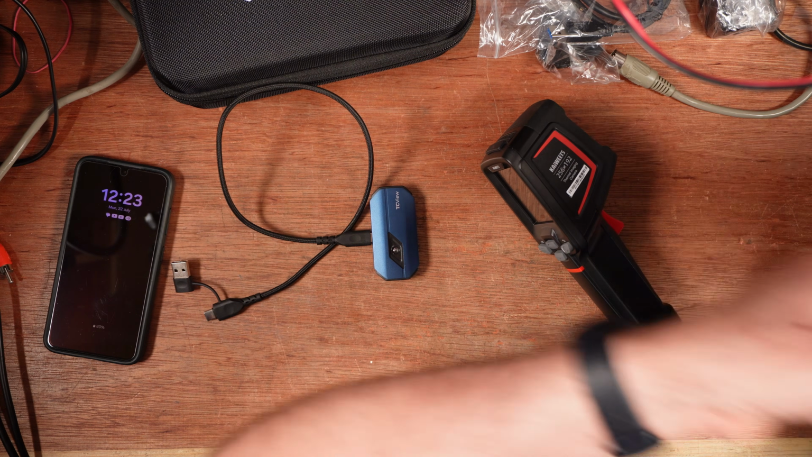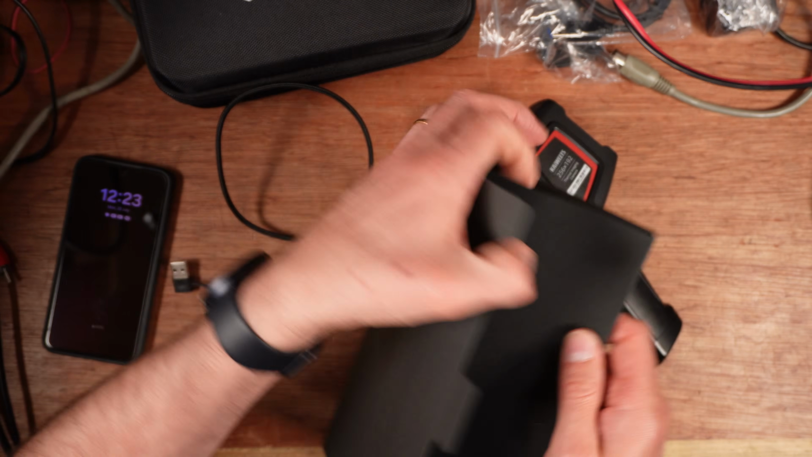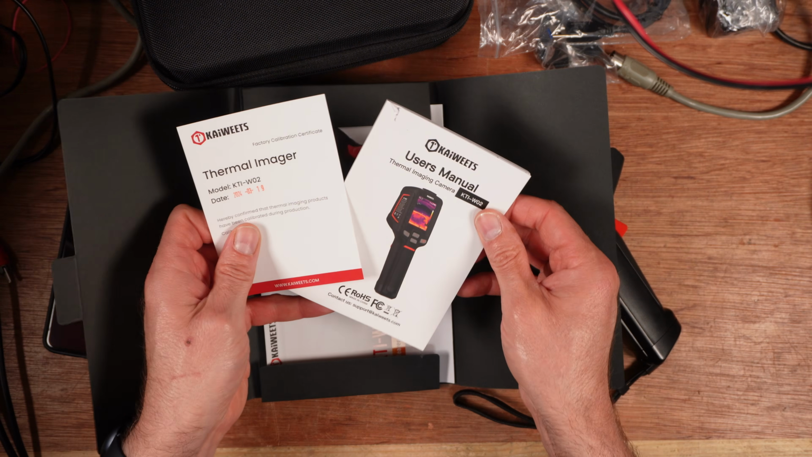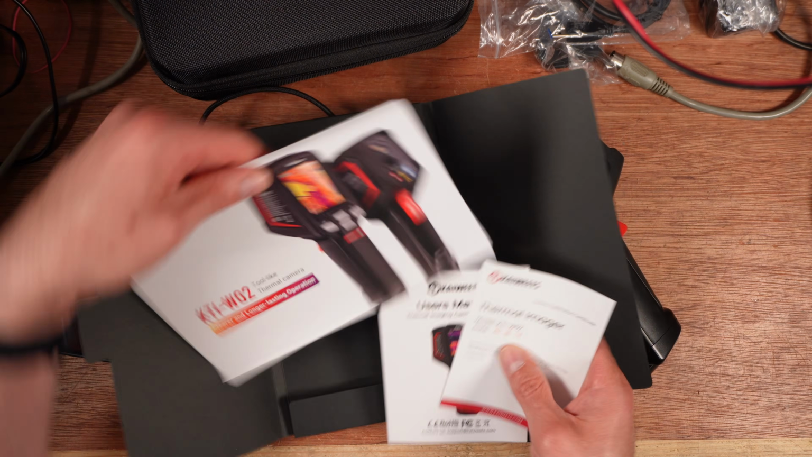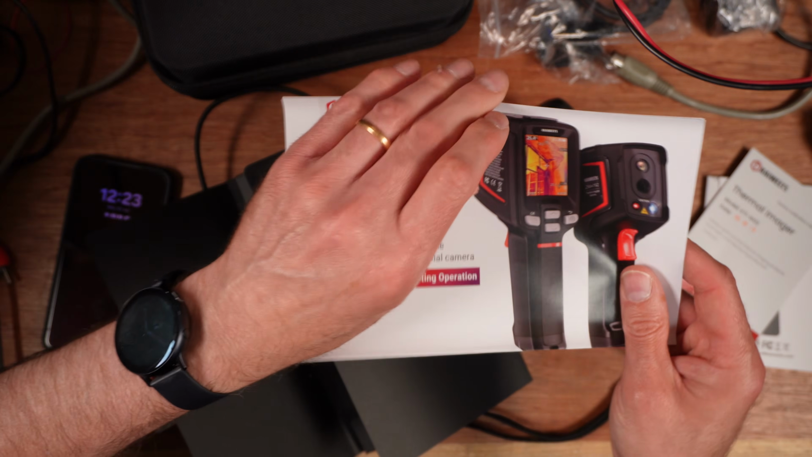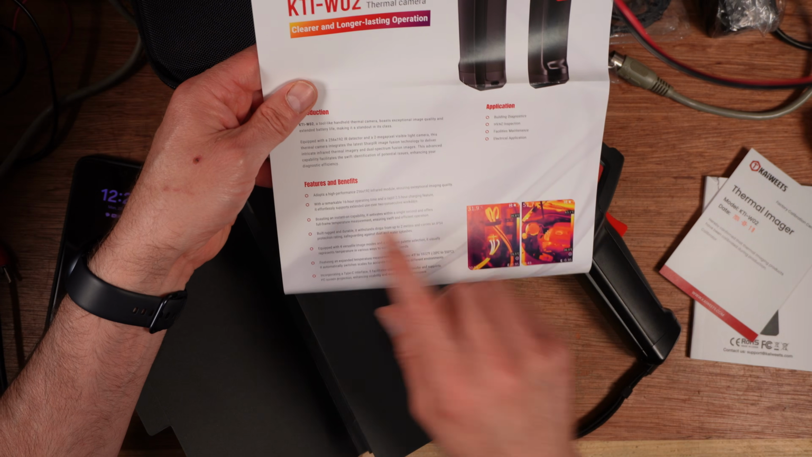Actually, there was something else in the box. So one thing I forgot is that there is this in the box. And I haven't actually looked at this yet, so let's have a quick look at this before I go further into that. So we've got user manual, battery calibration certificate, and some advertising gumph. So in here it will say features.